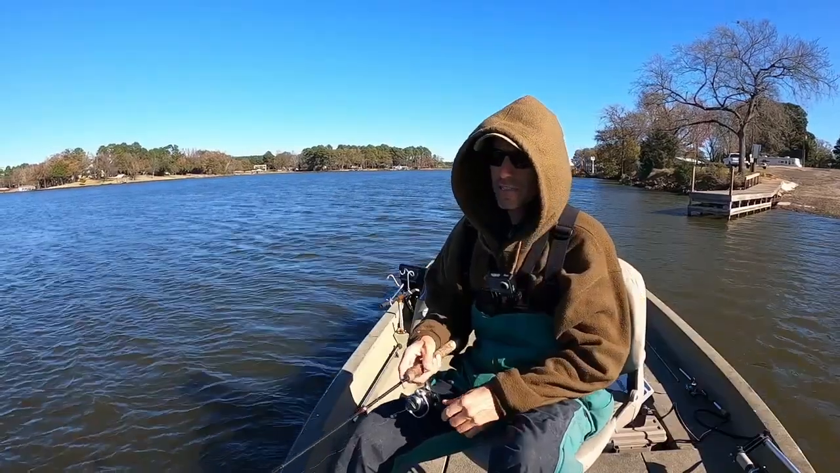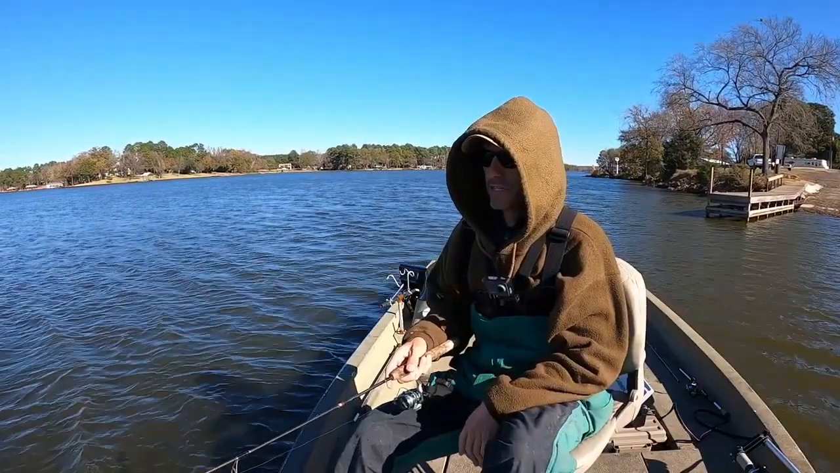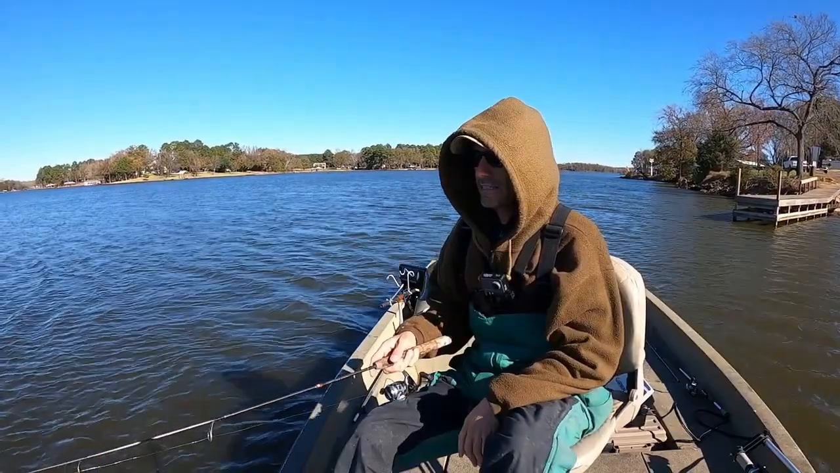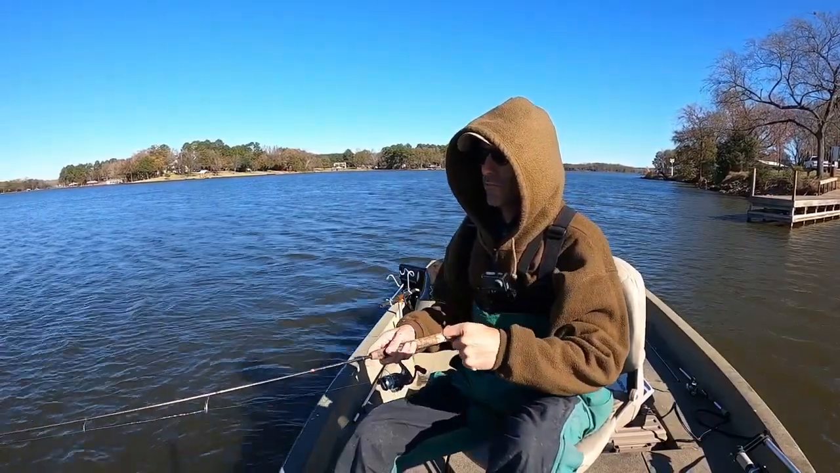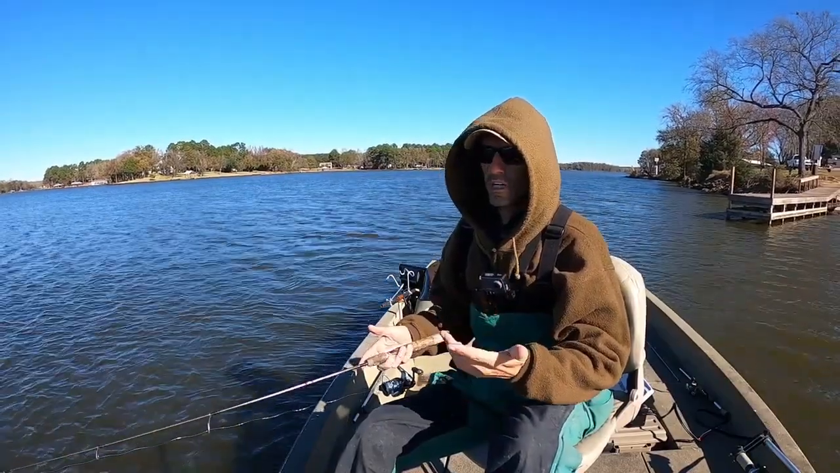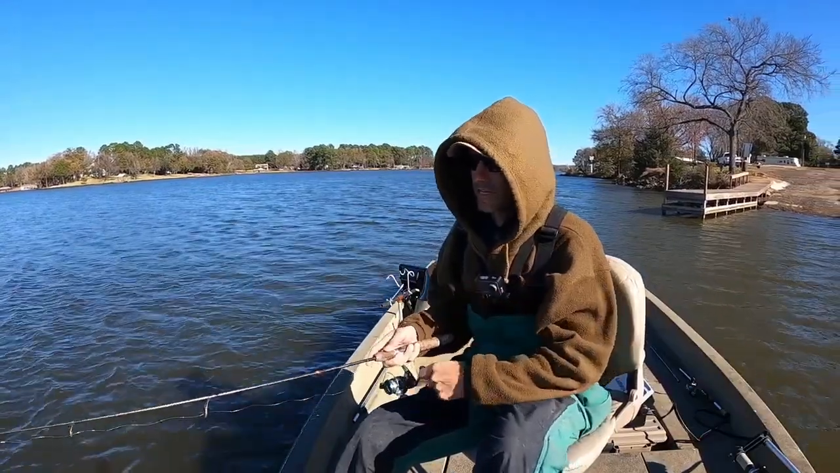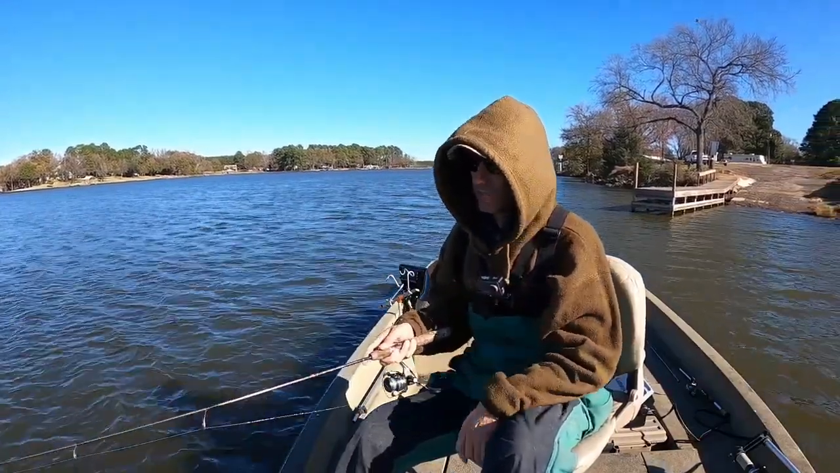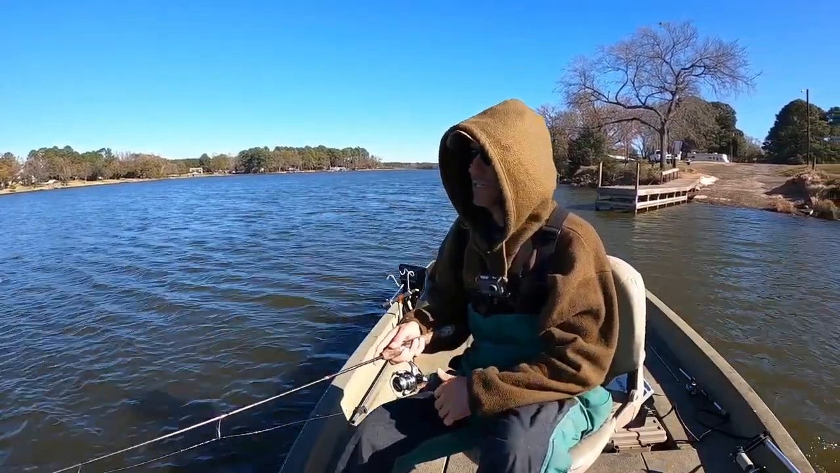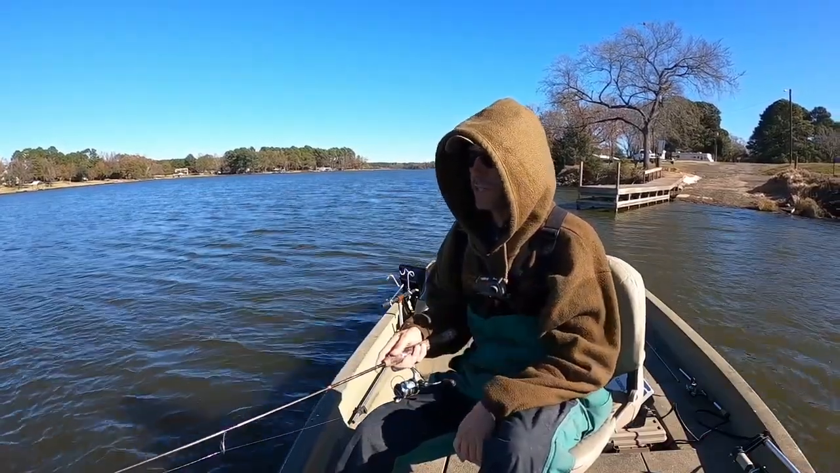The fish will typically hold real tight to the bottom, especially on these higher pressure days, colder water temperatures. And so I'm just going to crawl that thing on the bottom. As the day progresses, and if it warms up, they may suspend more up in the water column. I'm not going to be able to catch those kind of fish because I don't have any way of seeing them. If I had my live scope, I'd be able to just pick them off and pluck them off one at a time, suspended out in the open water.